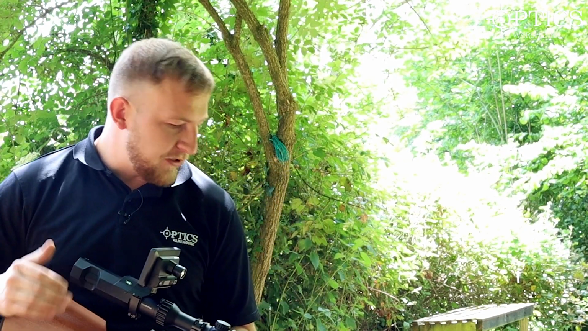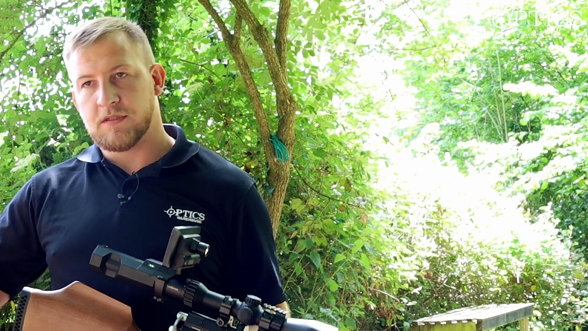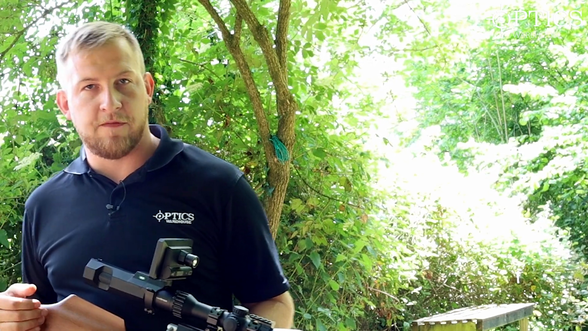Now what I'm going to show you, obviously you've seen all the wobbles that way. We're going to move position slightly, and I'm going to set up something just to rest the rifle on, or find something to rest the rifle on, and then show you just the difference on how stable it is when you're looking through the unit that way.